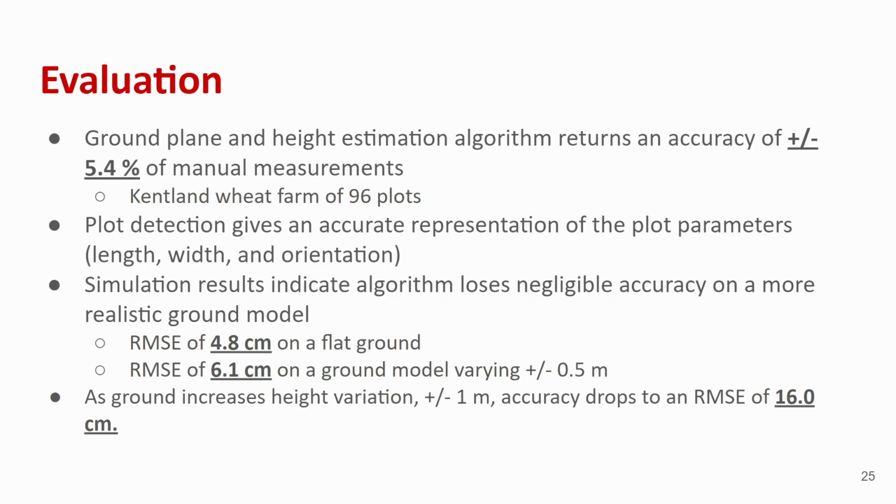With a flat ground model, the height estimation had an RMSE of 4.8 centimeters. The realistic ground model had an RMSE of 6.1 centimeters. However, as the ground variation increases to unrealistic proportions, the accuracy drops to an RMSE of 16.0 centimeters.